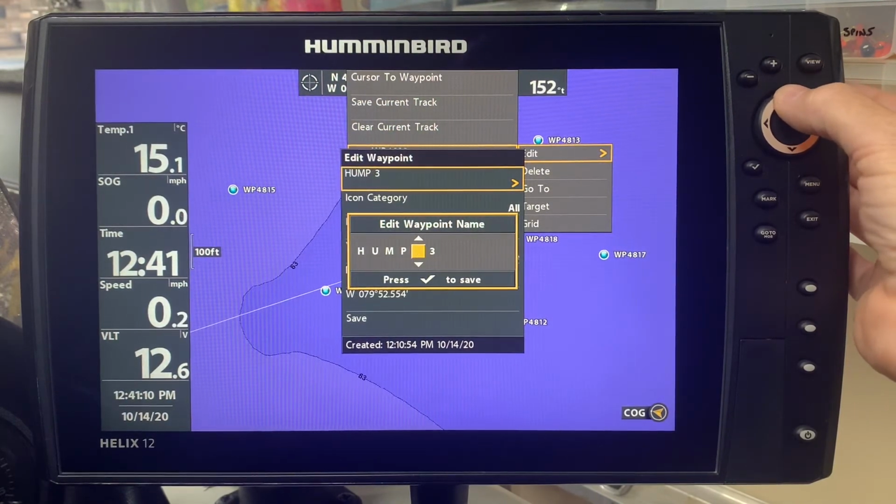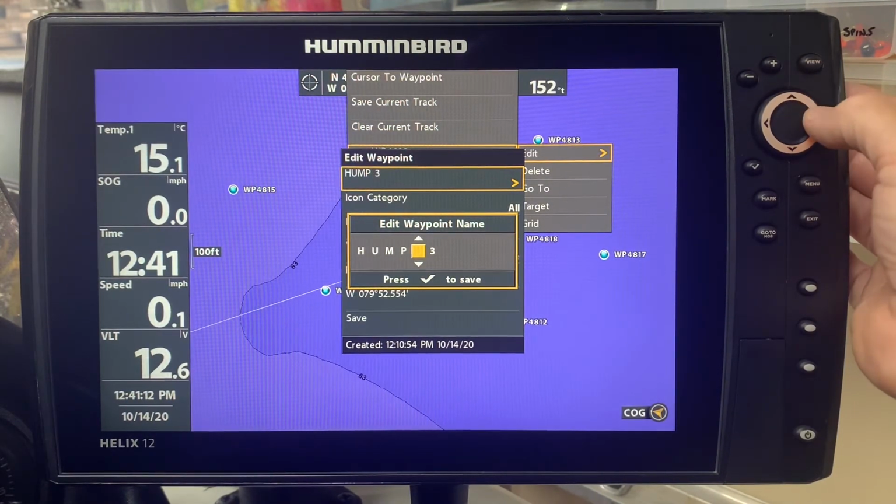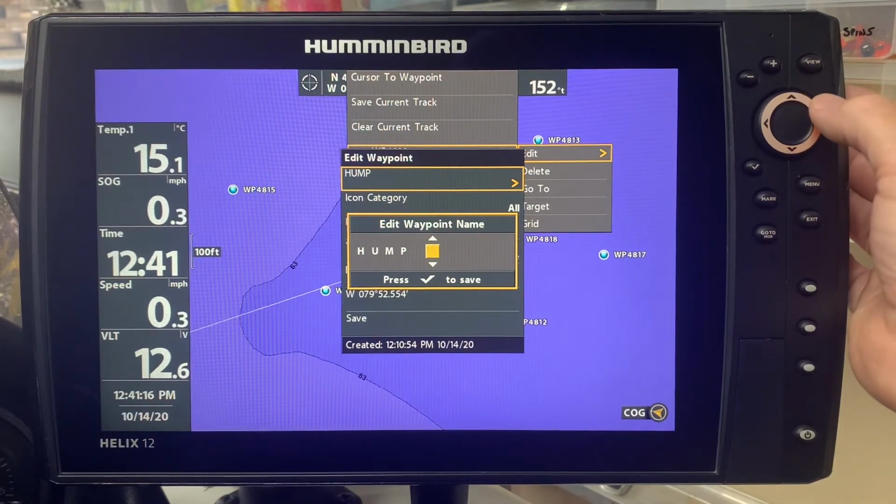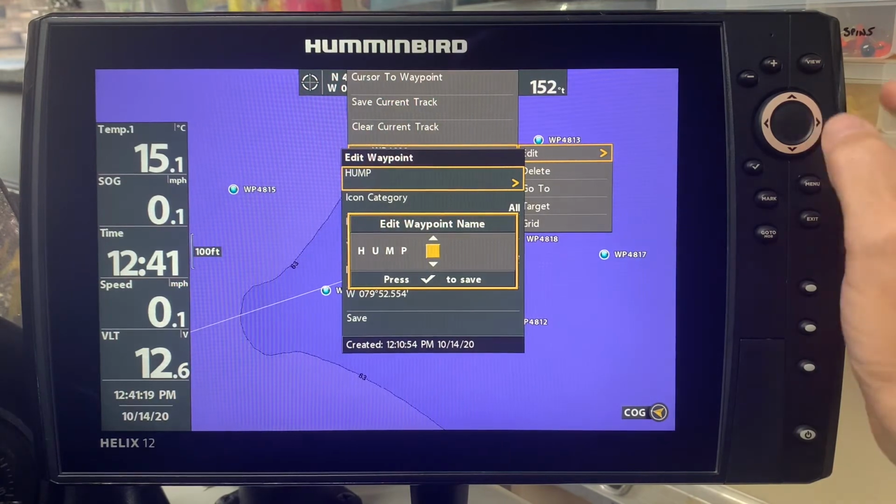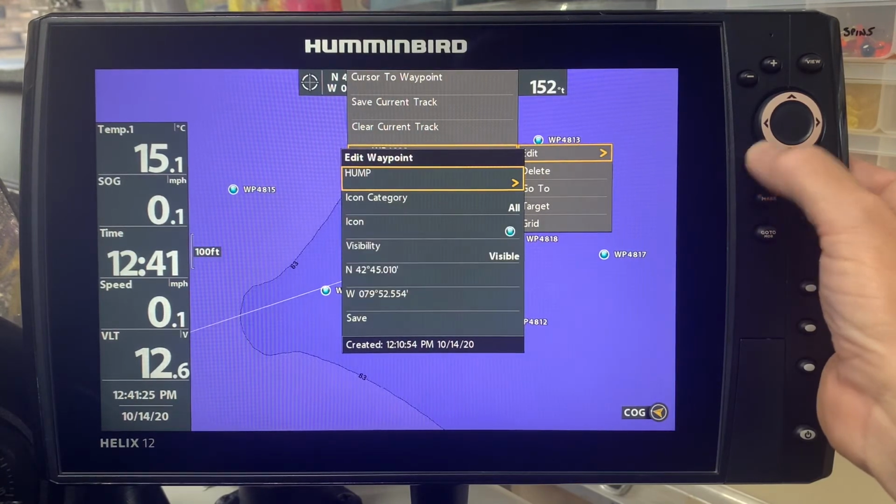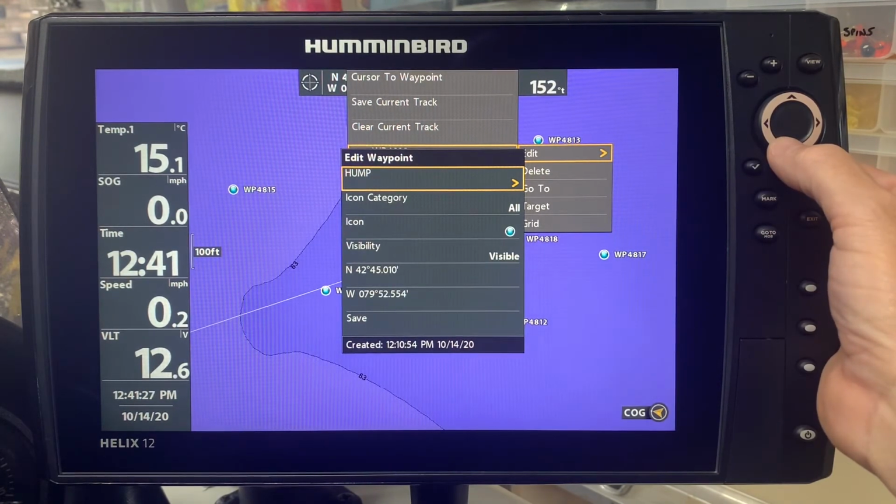A helpful hint is that just above the 9 is a space, and that will eliminate it. So again, I'm going to go just above 9, and now it's simply the word hump, and it prompts me to press the arrow, the check mark arrow. So now I press it, and now I can go down and I can save it.